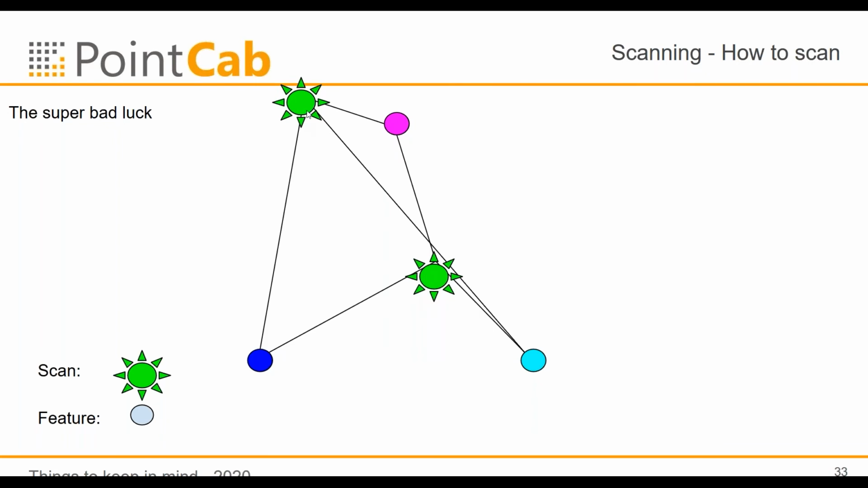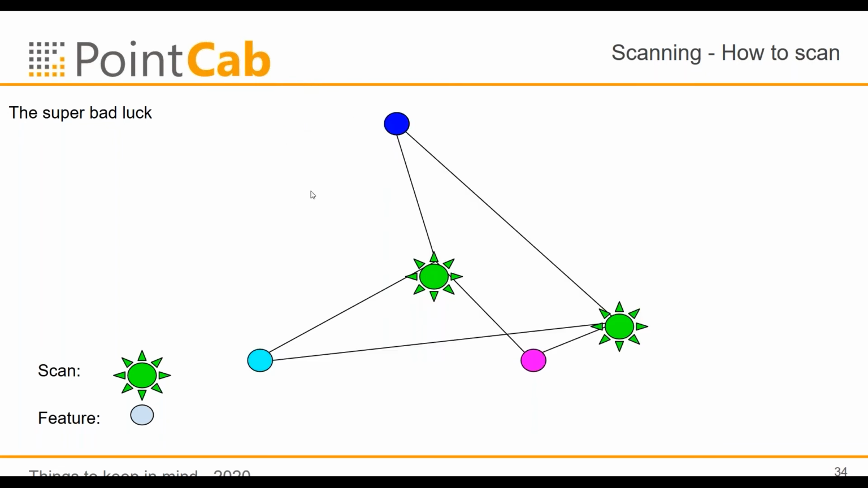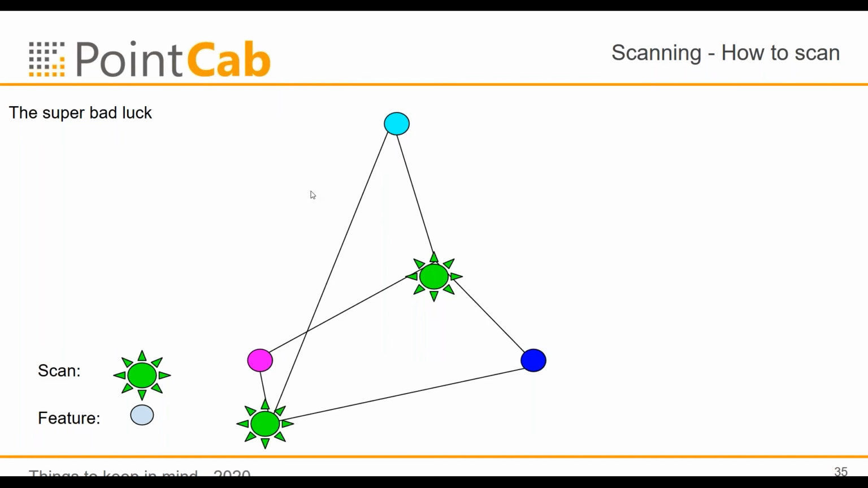So another scan could be here, but the scan sees the sphere the same from this location or this location. So in this case, you're not able to connect these. So you have the best sphere distribution, but it's on the other hand the worst distribution as well.